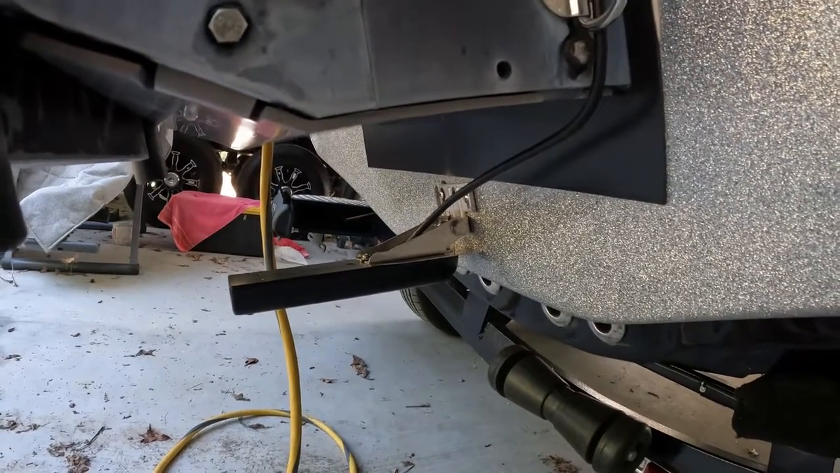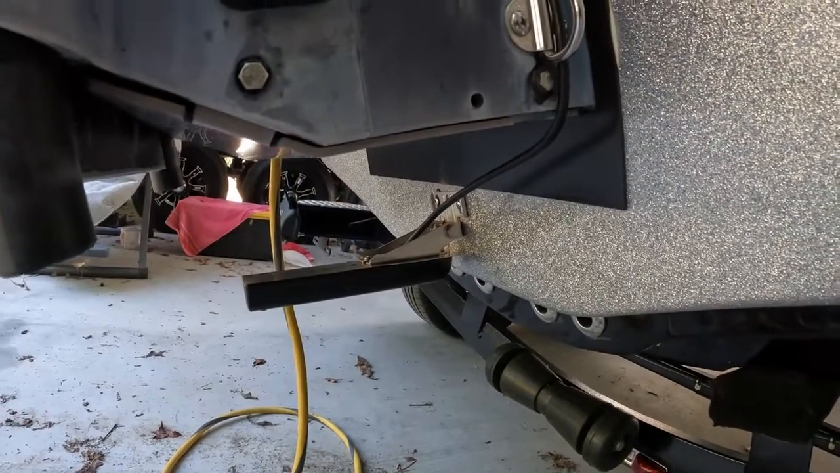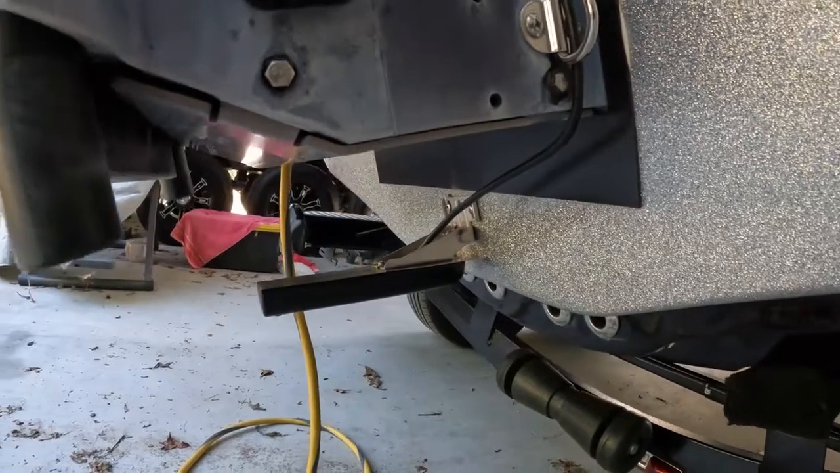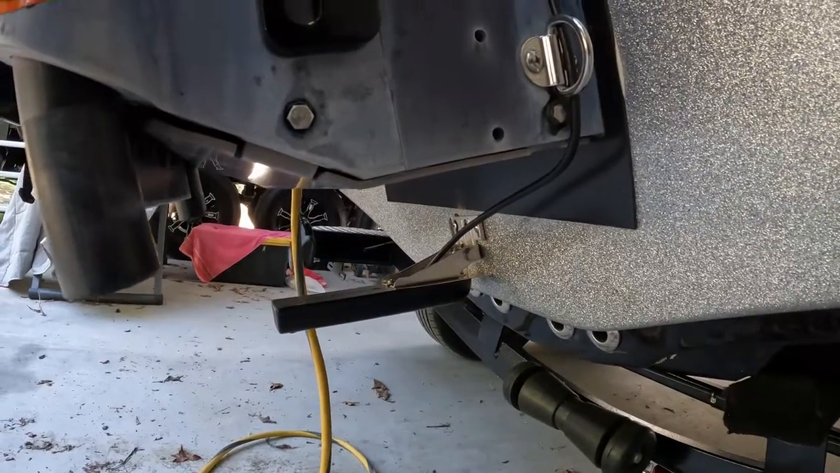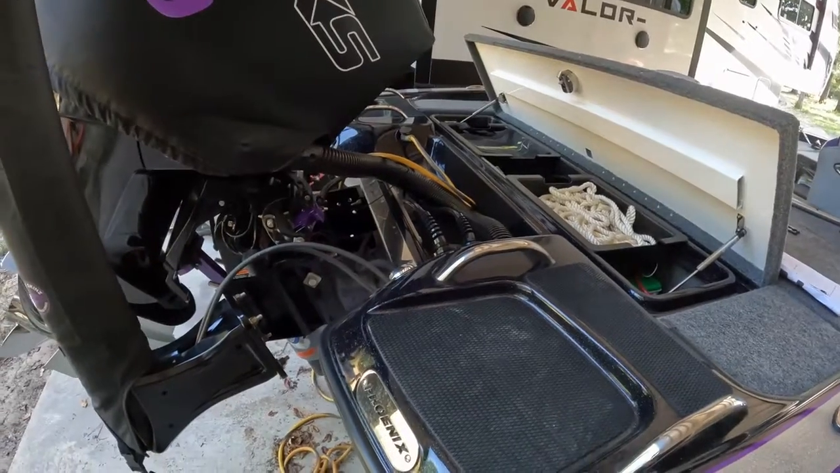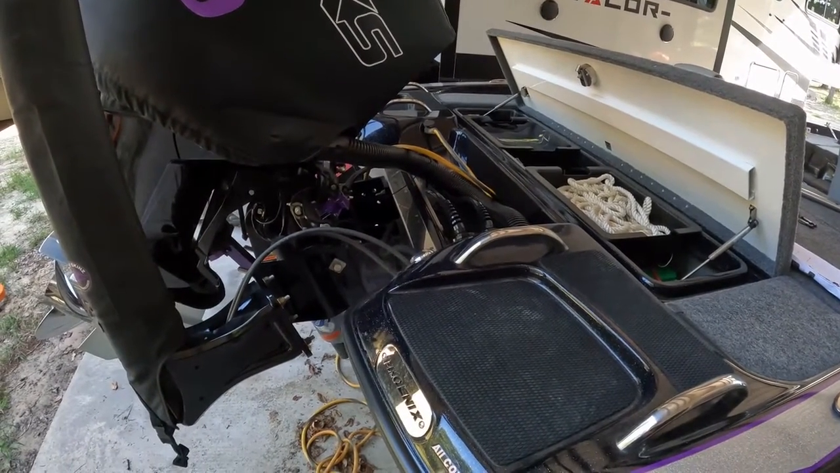However, problem number 2, as I would call it, has been remedied, because now I don't have a transducer dangling by one screw with a crooked puck. So let's go into problem number 2 and figure out why my side imaging is still having issues.